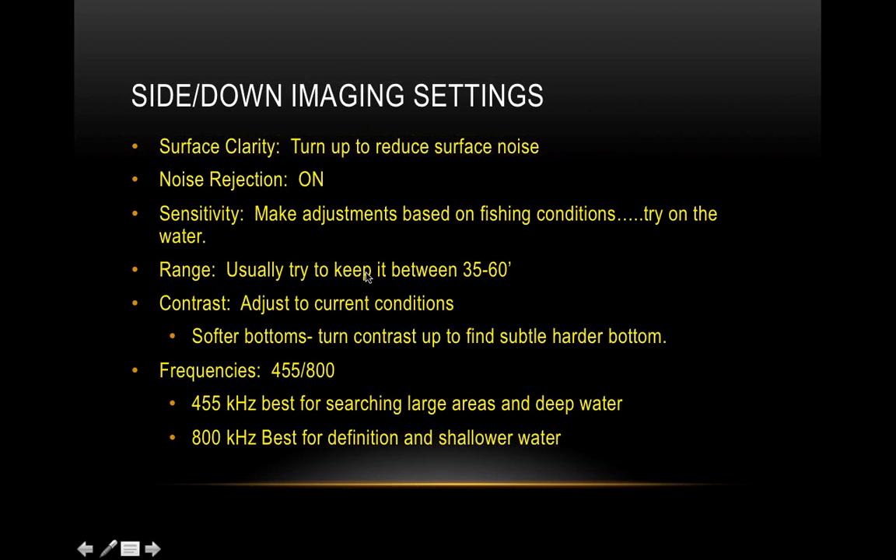Contrast. Again, adjust to current conditions. This one and sensitivity kind of go hand in hand. For softer bottoms, turn up the contrast to find the subtler, harder bottoms. If your contrast is all the way down, it's going to look the same, okay?